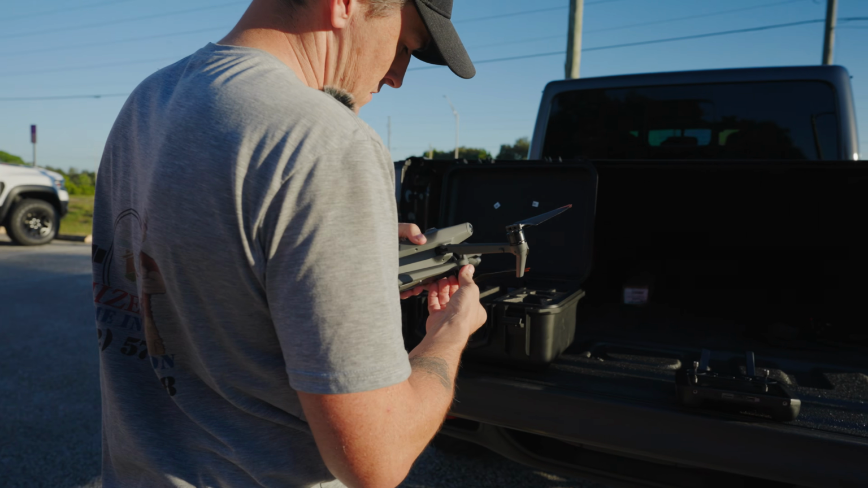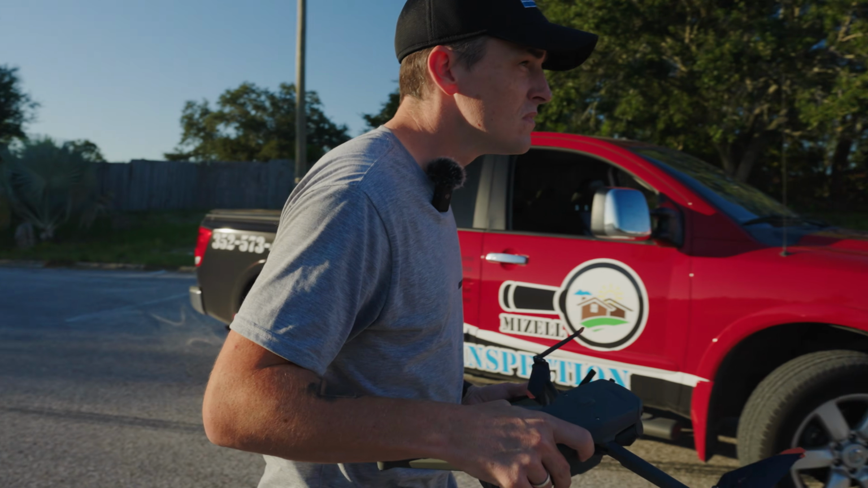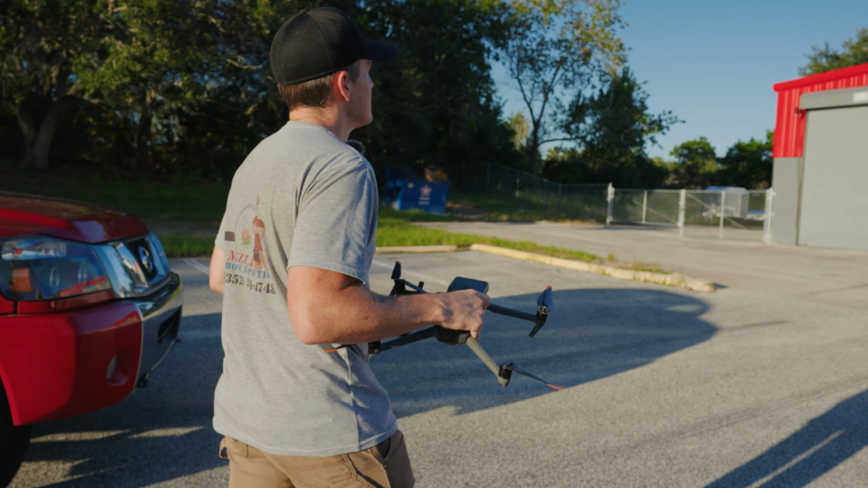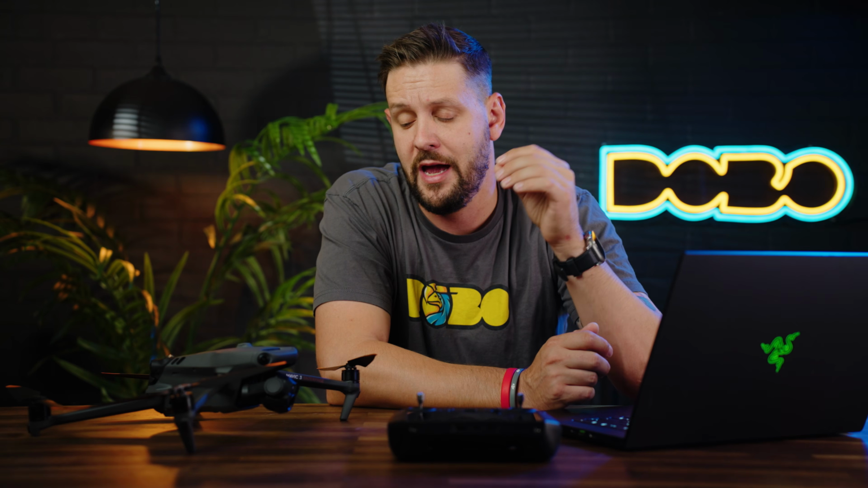Now, of course, you can argue the point where you could do these home inspections with any type of drone, but the fact of the matter is that you still need to get up close to the objects, you still need to provide thermal information when requested, and the vast majority of roofing companies will ask for that information, and they will want you to get as close as you possibly can while offering the maximum amount of data.